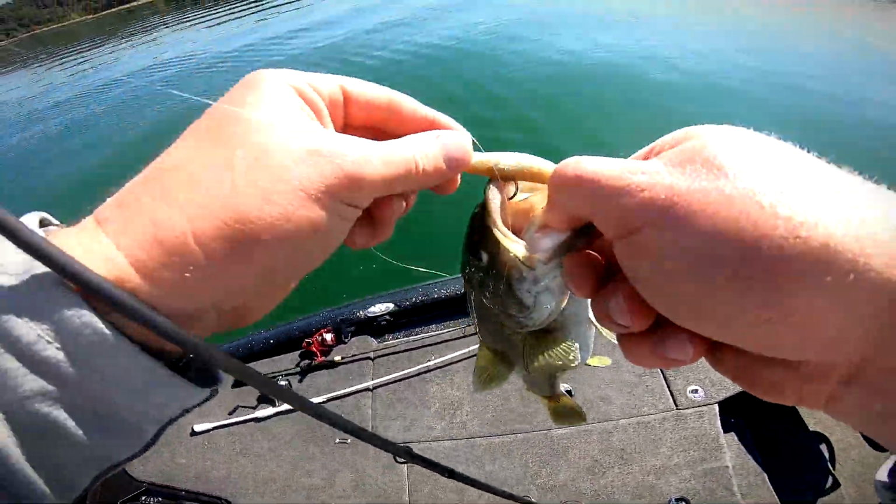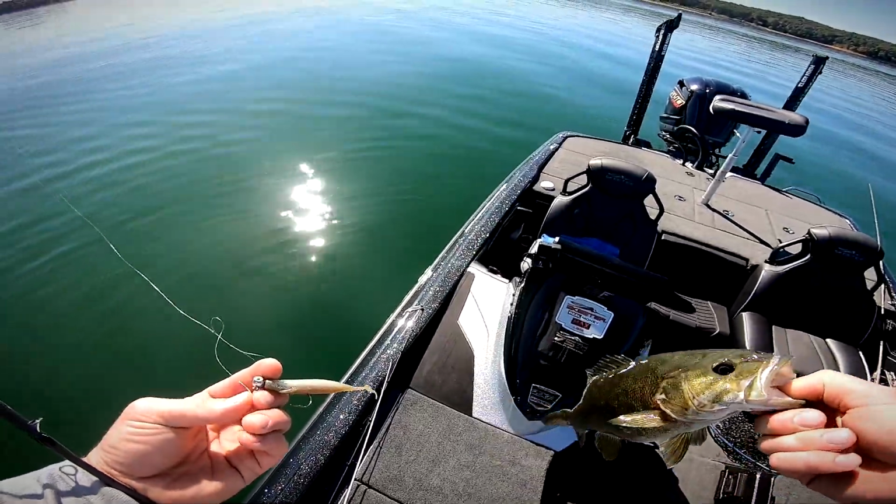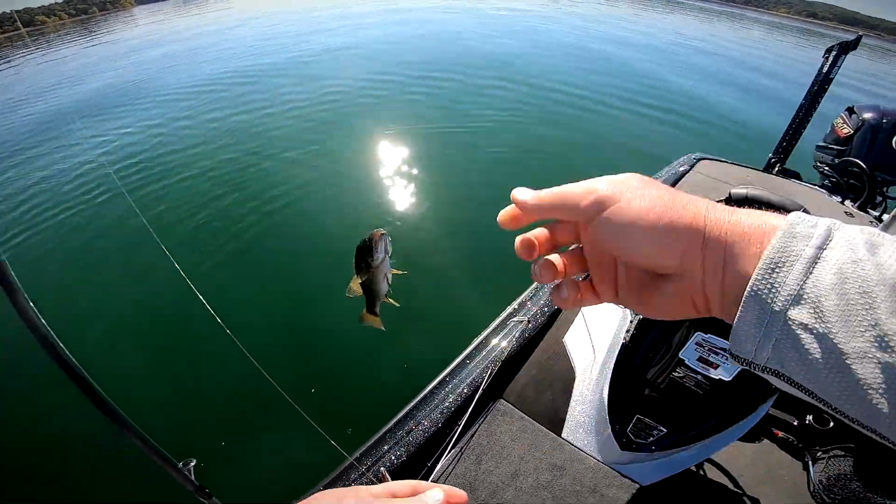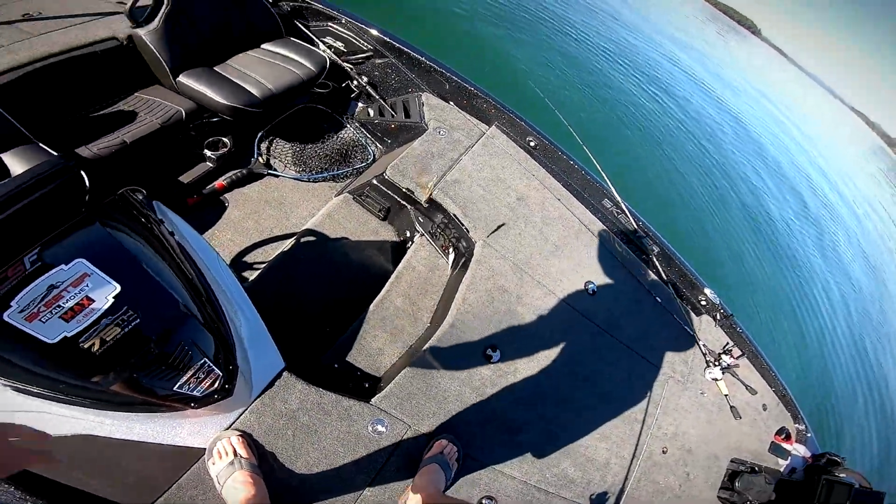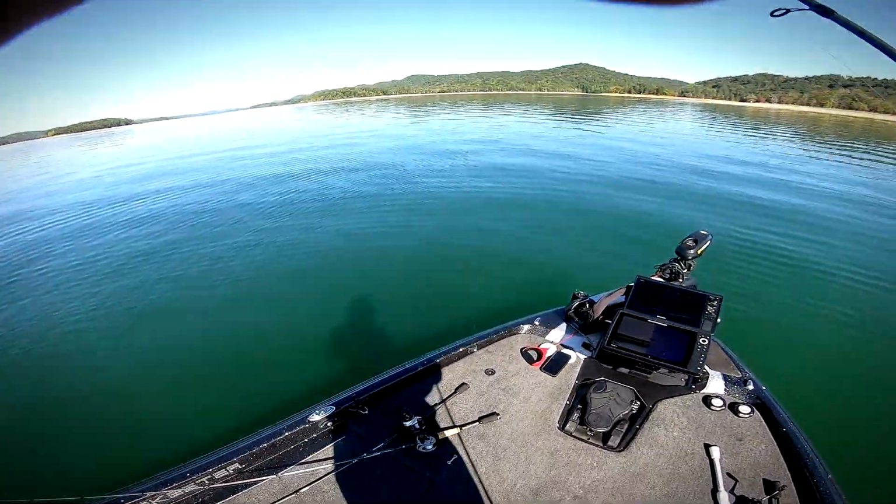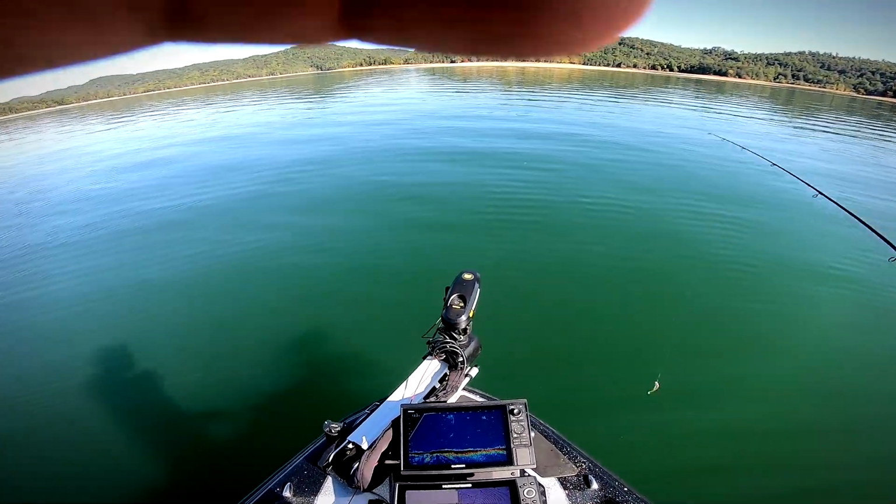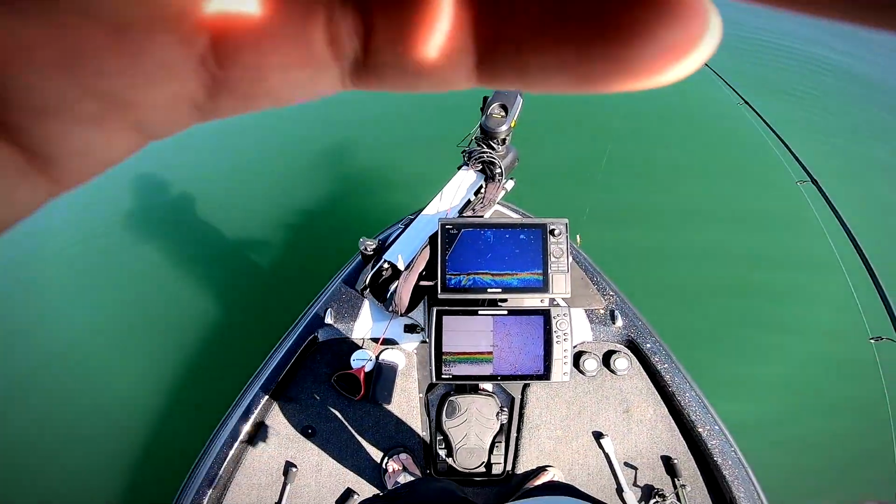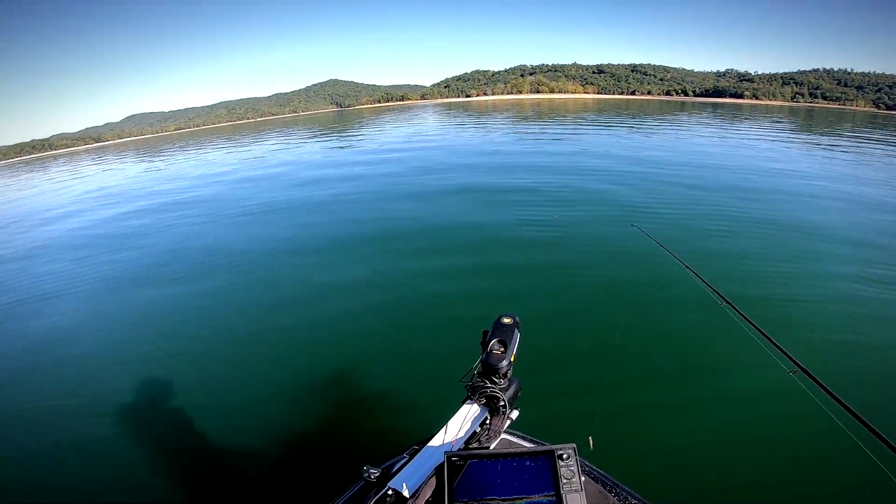All right, there's another one. That's a little guy. My GoPro and my phone keep on overheating, so we're not getting a whole lot of LiveScope footage. So I apologize for that. I think I got a couple catches at least, but it keeps on overheating. So we're gonna keep at it and see if we catch some more.